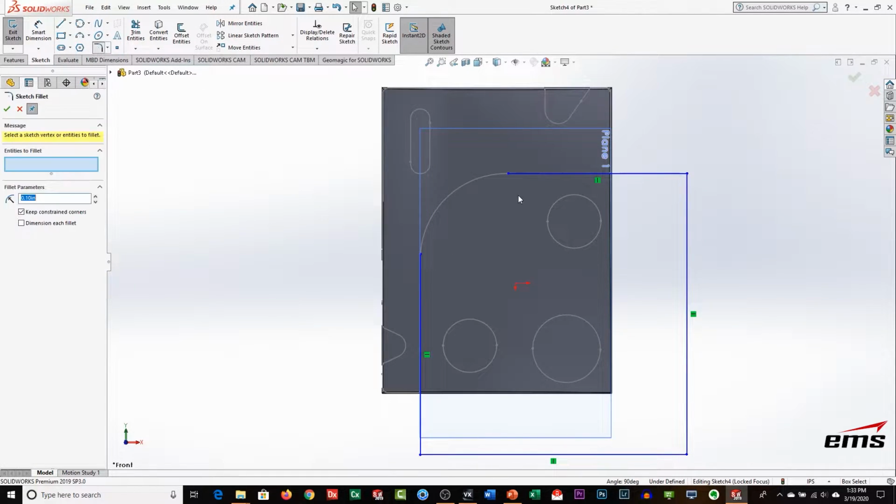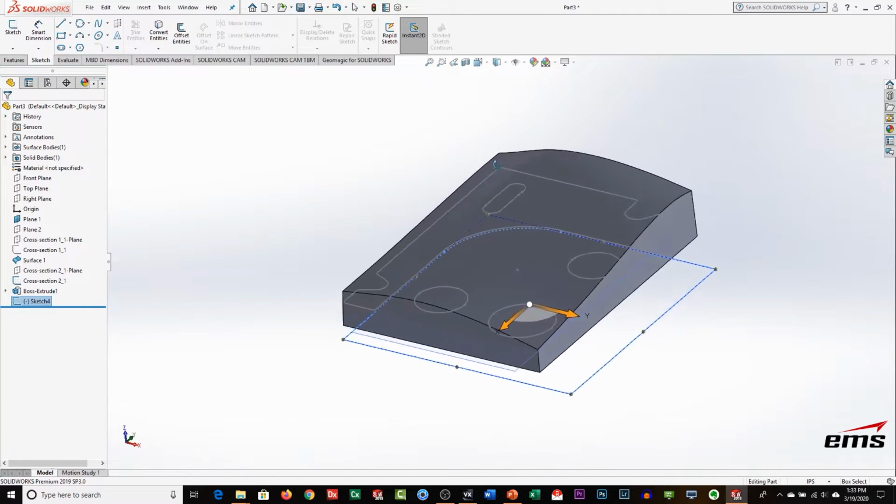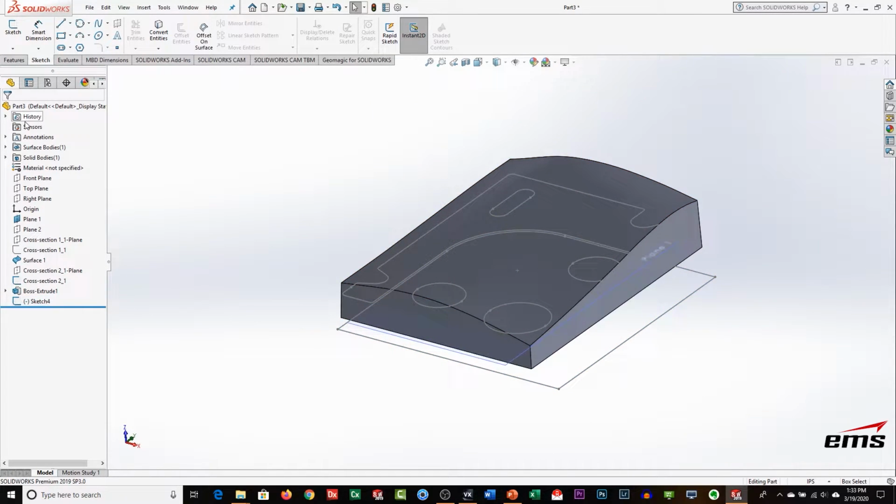Try that again. Let's try this. We want our fillet here and there, and let's type in our amount. Let's try 1.5. Let's try 1.75 and say, hey, that looks pretty good, and go ahead and take it. And then now we'll go ahead and exit this sketch. Okay, so there's our second sketch.